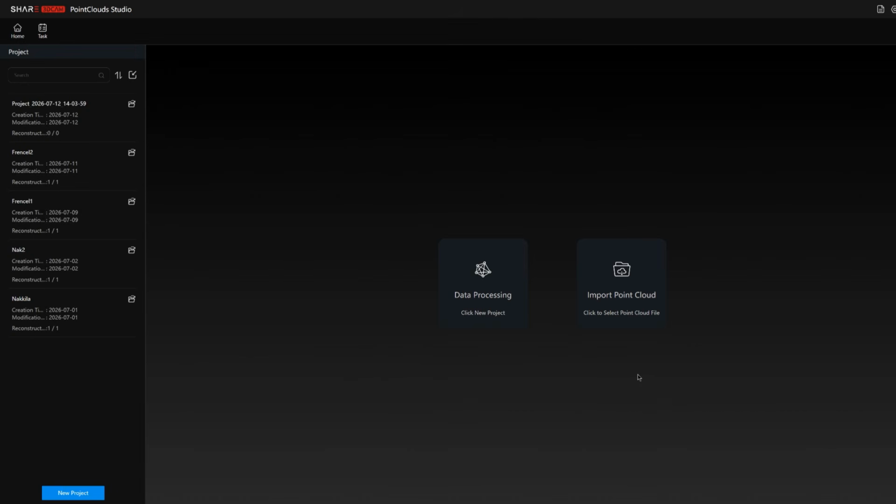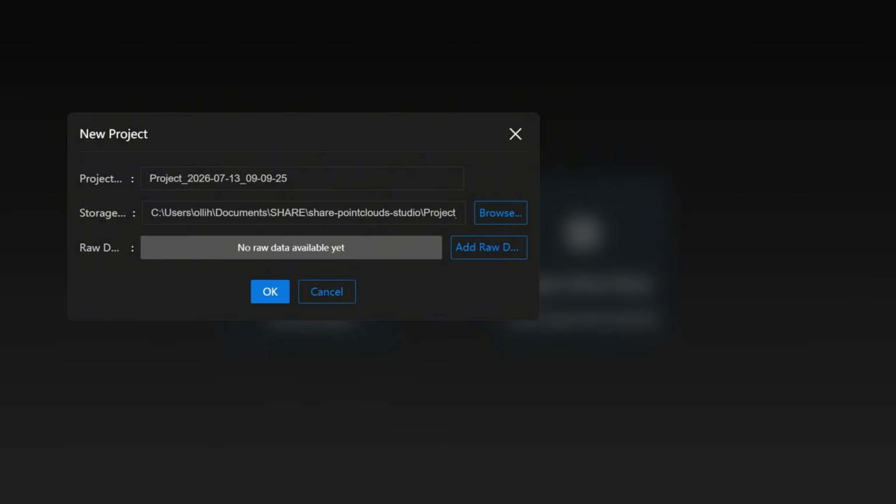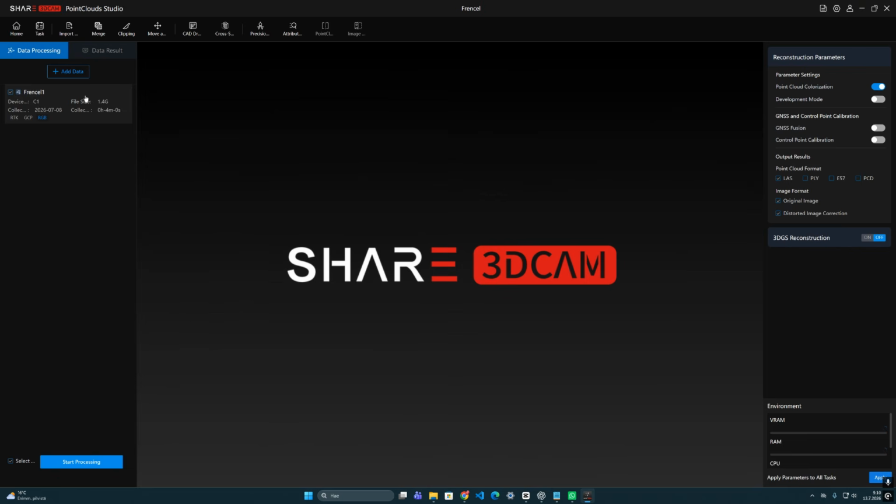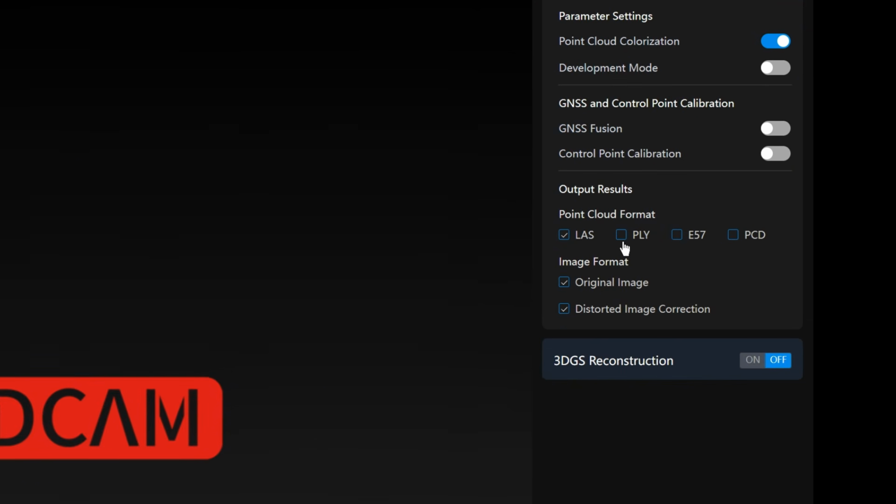Using PointClouds Studio and extracting the scanned data is actually quite straightforward. First, you create a new project and select the folder containing the raw data recorded by the scanner. Then we need to deal with these different parameters. By default, the software exports the point clouds in both colorized and uncolored versions. You can choose from several common point cloud formats, including LAS, PLY, E57 and PCD formats.